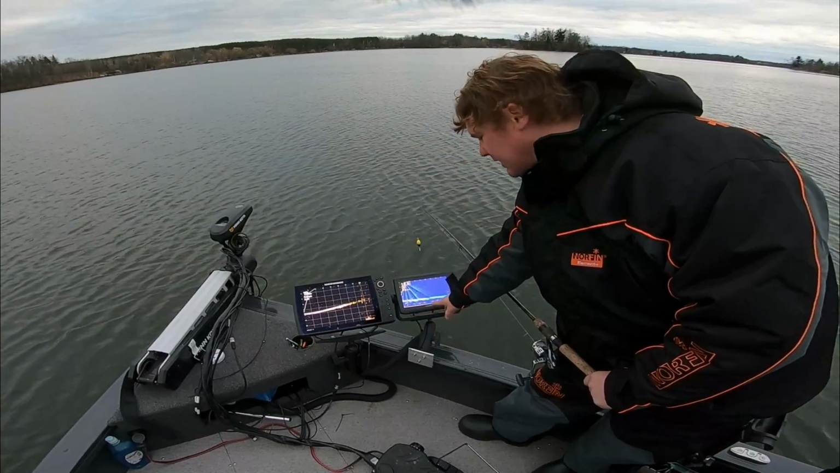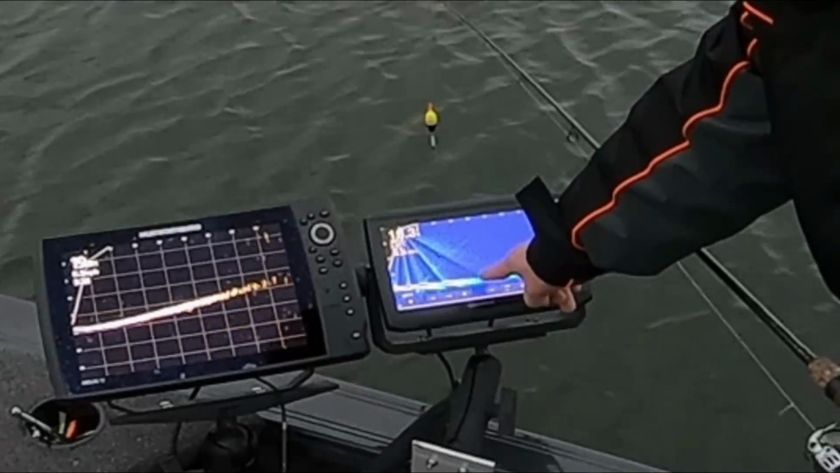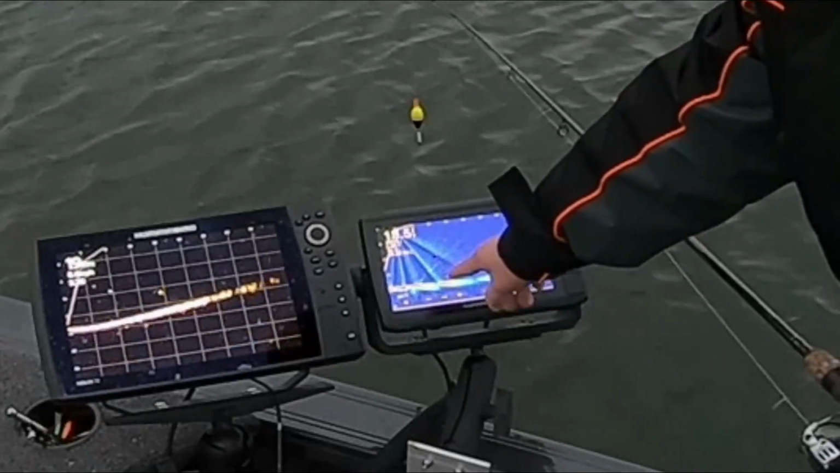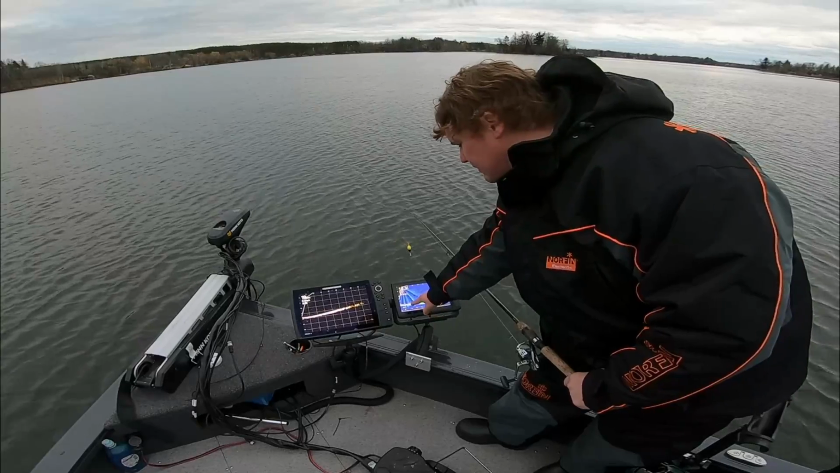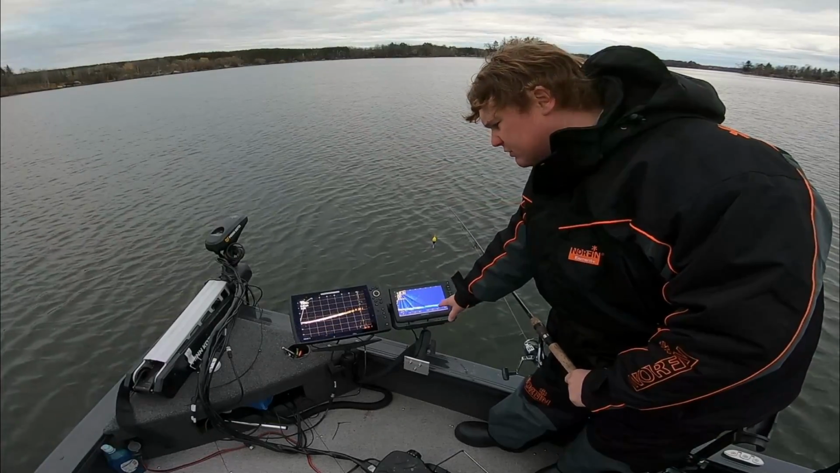What I do notice on my Livescope is I do have a little bit of a dead zone at about that 40-foot mark, and another one at about that 10 to 15 foot mark. Small dead zones. I do lose the jig wrap in there sometimes, but most of the time I know what's going on. I'm tracking it.